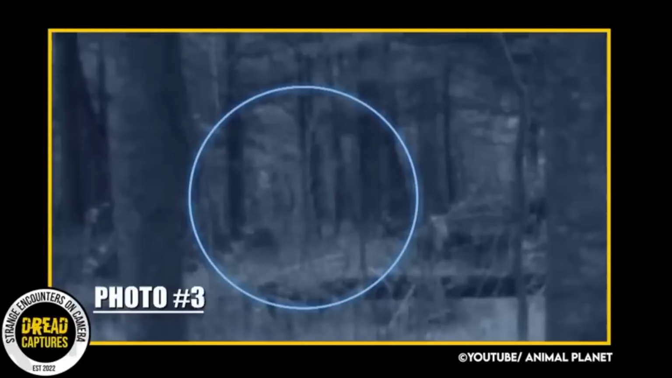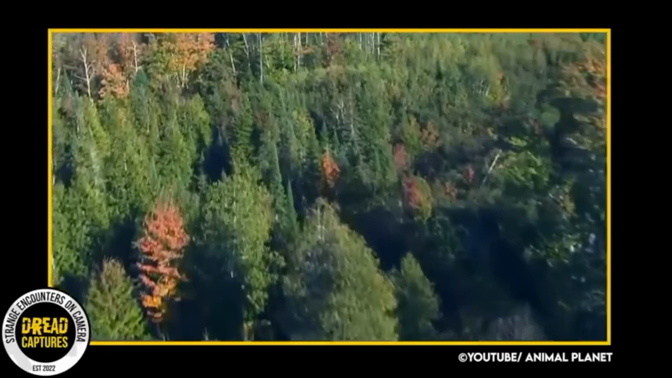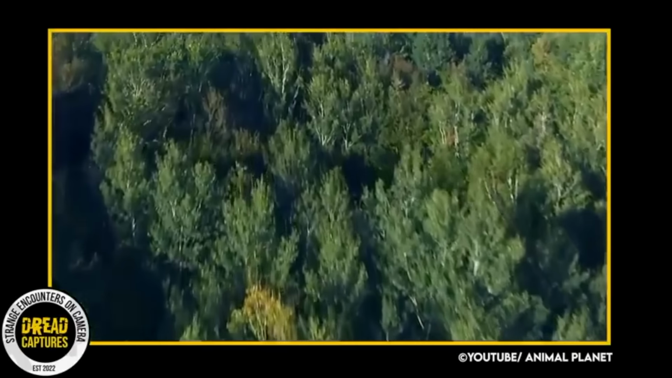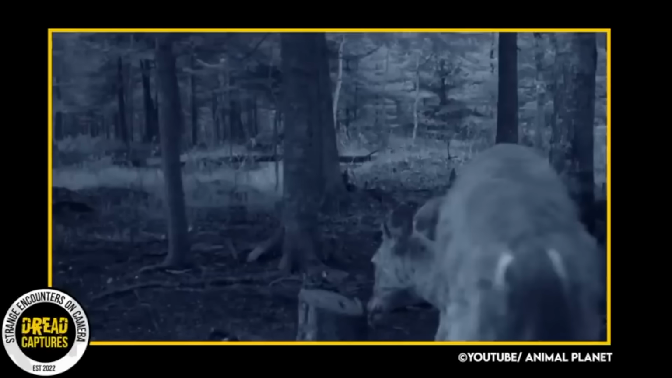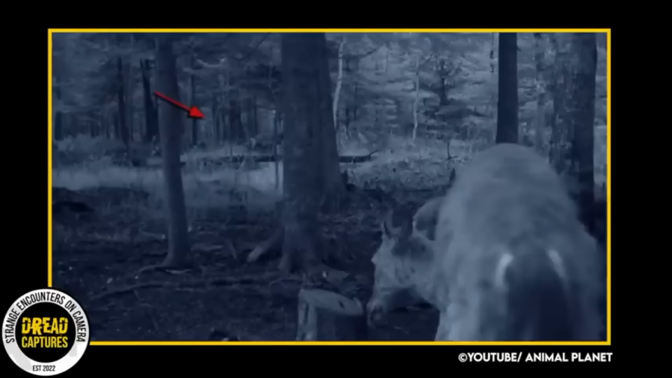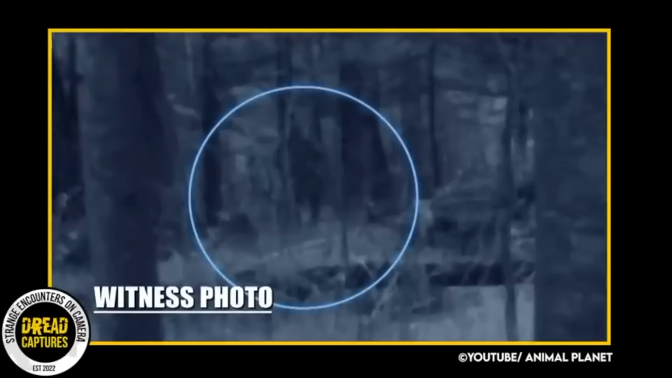Craig caught a figure in the background of one of his trail cameras, and it's either a human or a Bigfoot. Now, Craig says no one should be in these woods without his permission, but we all know how that goes. As the video plays, you can see the deer in the foreground is the one that triggered the camera to snap the pictures. But she's not what we're interested in. The mystery lies in the background.